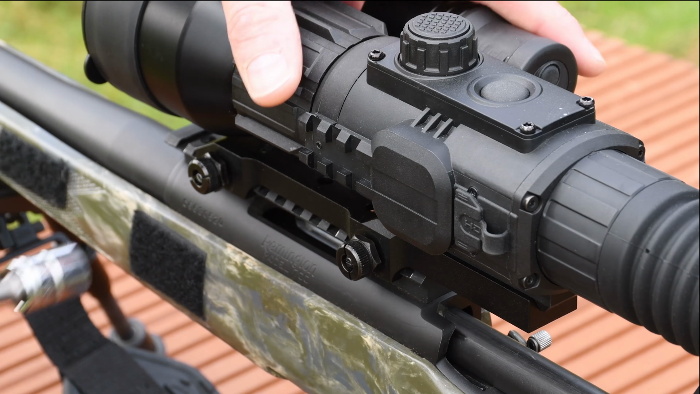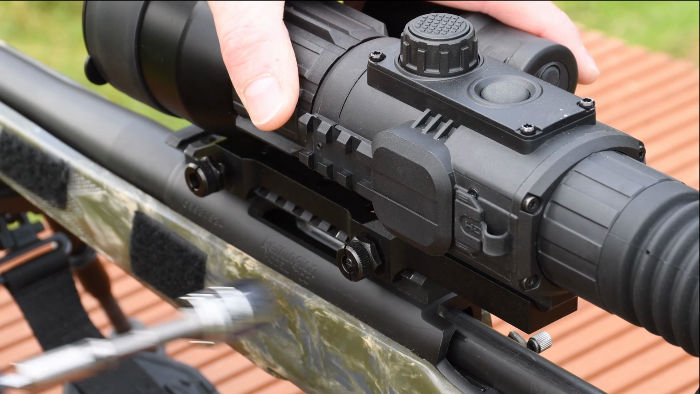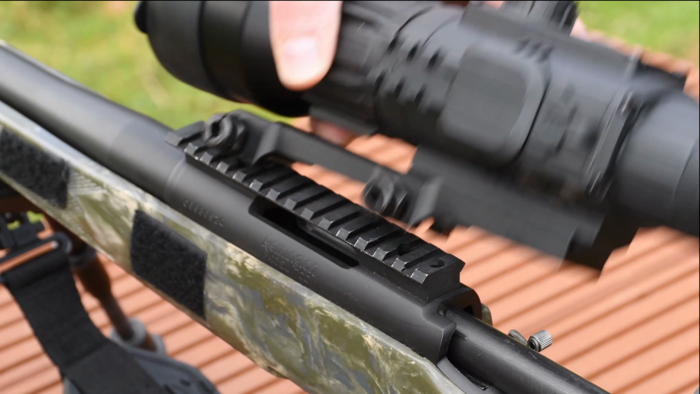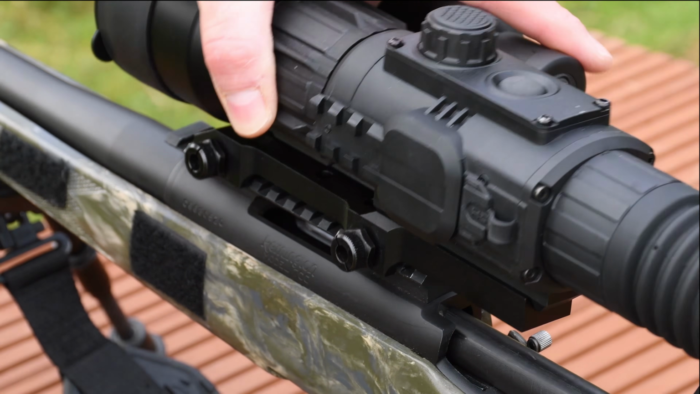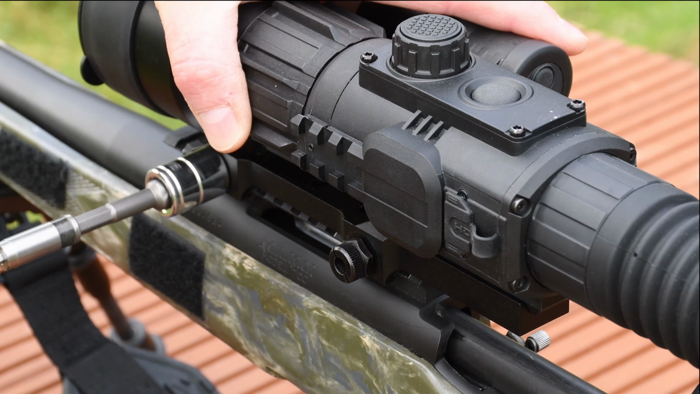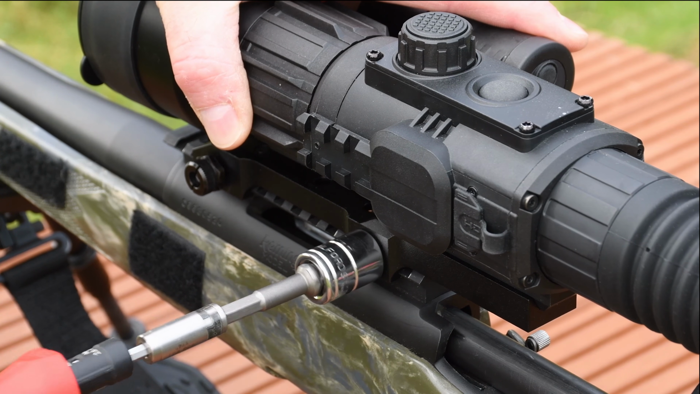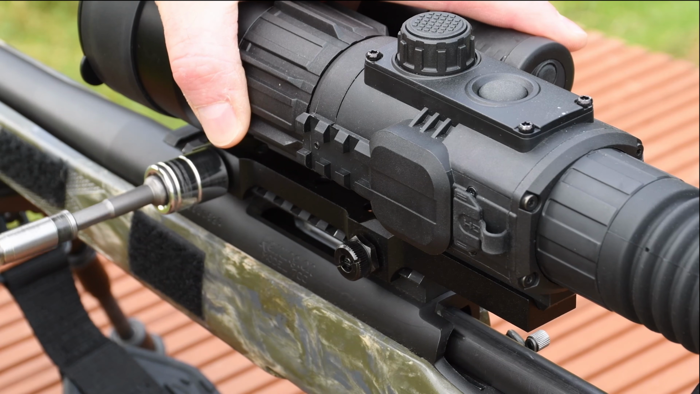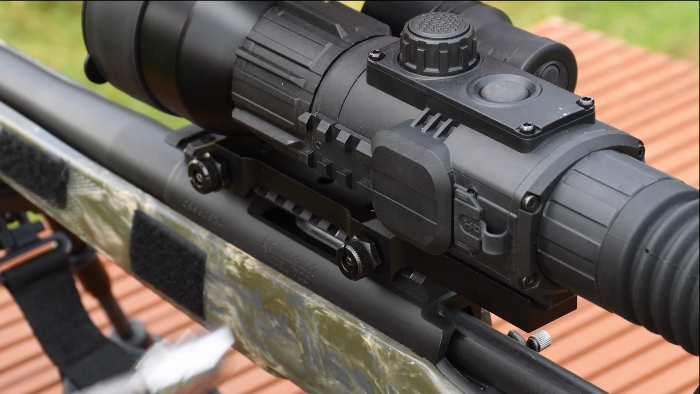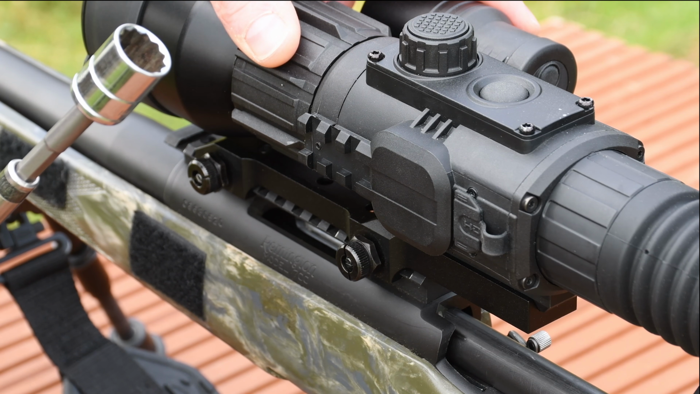It's easy to mount the N470 to a Picatinny rail. This is a 9/16 socket mounted on a torque wrench. If I spin those loose, it will just lift off, pop it back down, same position, nip them back up front and rear, make sure it's in line. As soon as it's snug in line, torque them down, click, click, just a little bit of pressure forwards, and that's set at 4 Newton meters for a perfect return to zero.